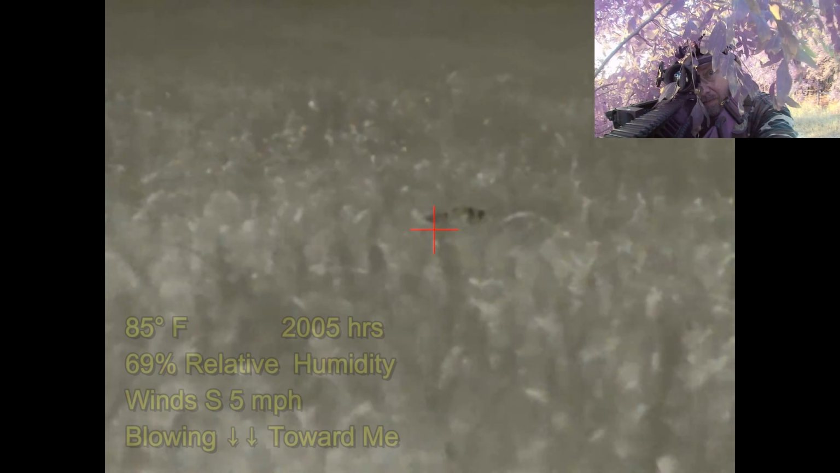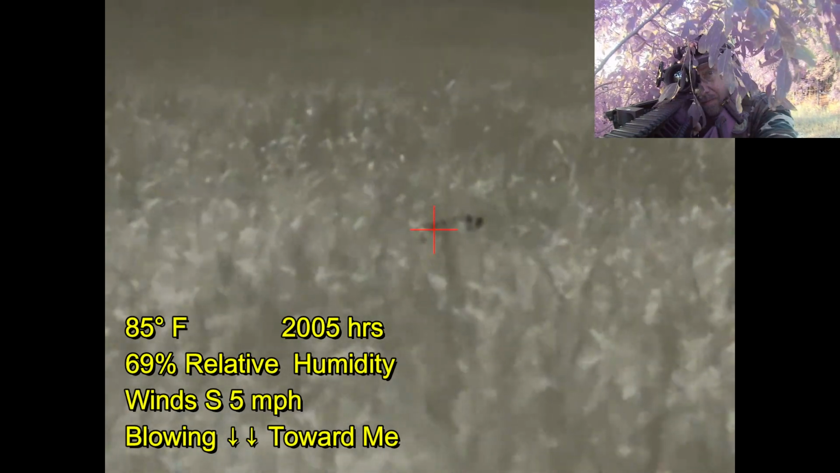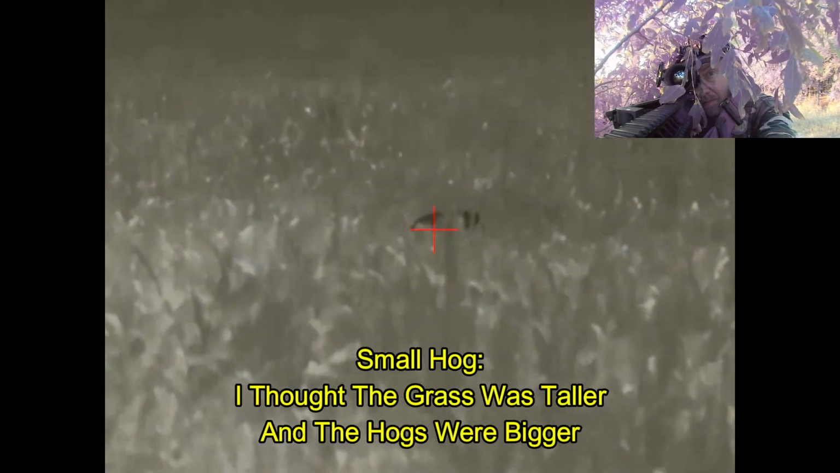So I moved down to the fence line to where the gate is. The gate is actually where the driveway is through the property. And I've got one hog that you can see there. You can't see it very well because it's in knee-high Johnson grass. And here comes a bigger hog. I actually saw this hog cross the driveway with my unaided eye, maybe 80 yards down from where I was.